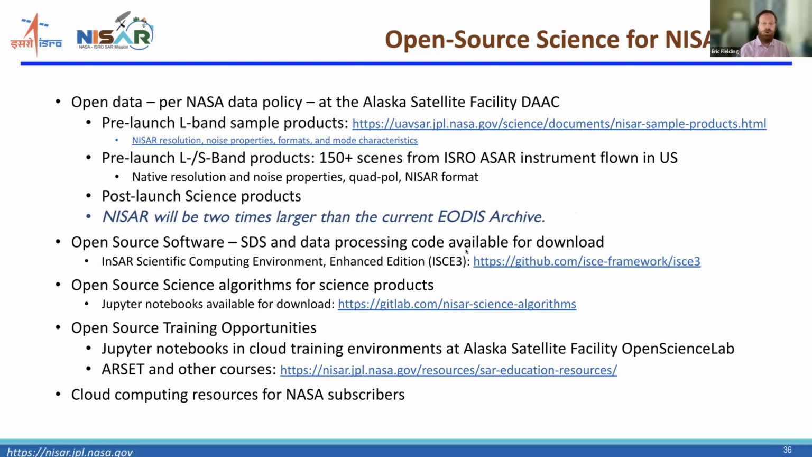So all the software is available online in GitHub. This ICE3 software is available on GitHub. This is the actual software that we're using to process the NISAR data from level 0 to level 3.